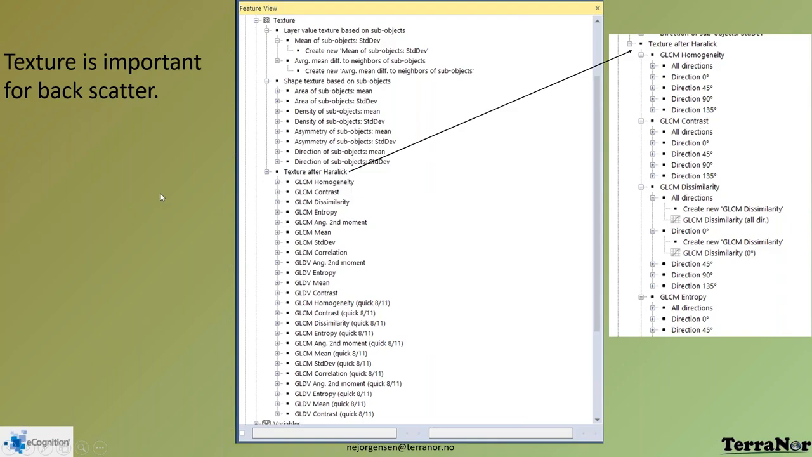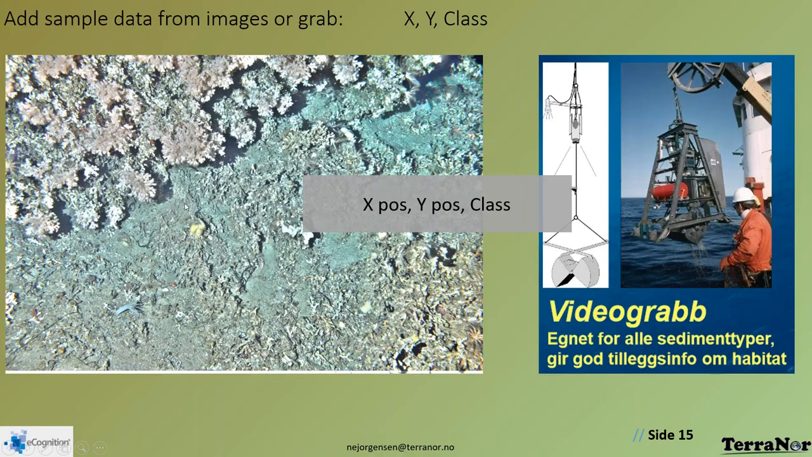The main thing for the classification when you have this data set and your polygons, and the simplest way, of course, is to pick samples on the bottom, and you have a polygon, you want to link it to that sample. So you get a shape file with the X position, Y position, and the class. So this could be some sort of coral, could be a sand, could be a mud. Different way of doing this.